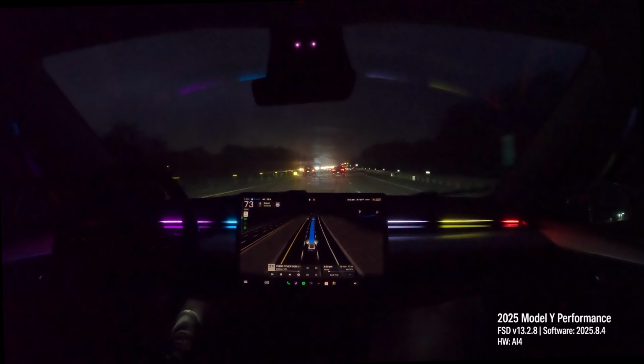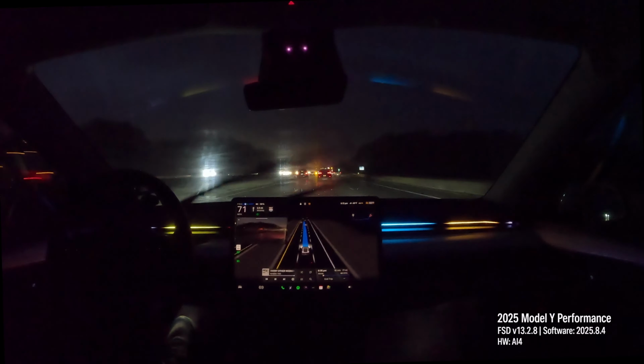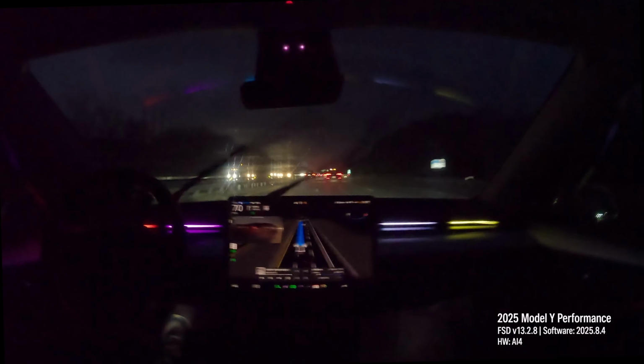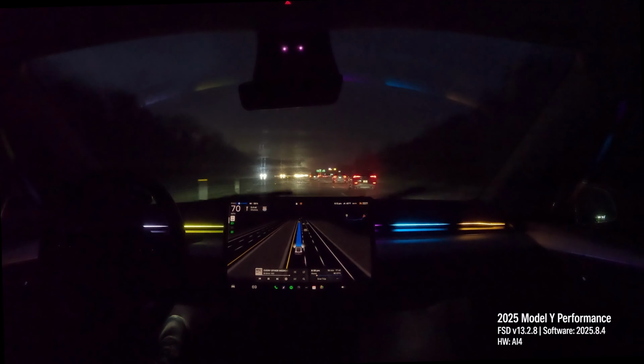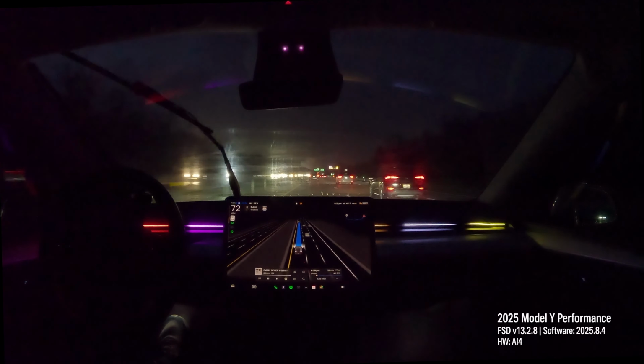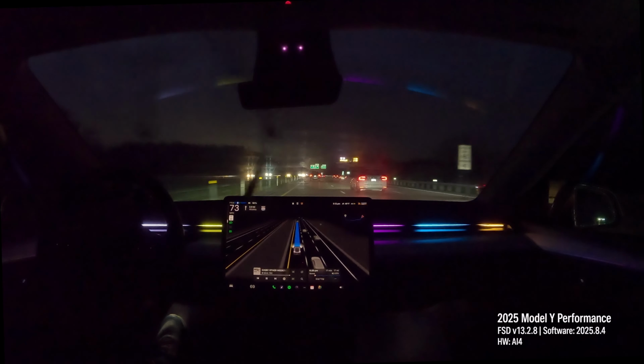So it was a safety concern, and the service center saw me right away. I did appreciate that, and they did give me a loaner for the day.